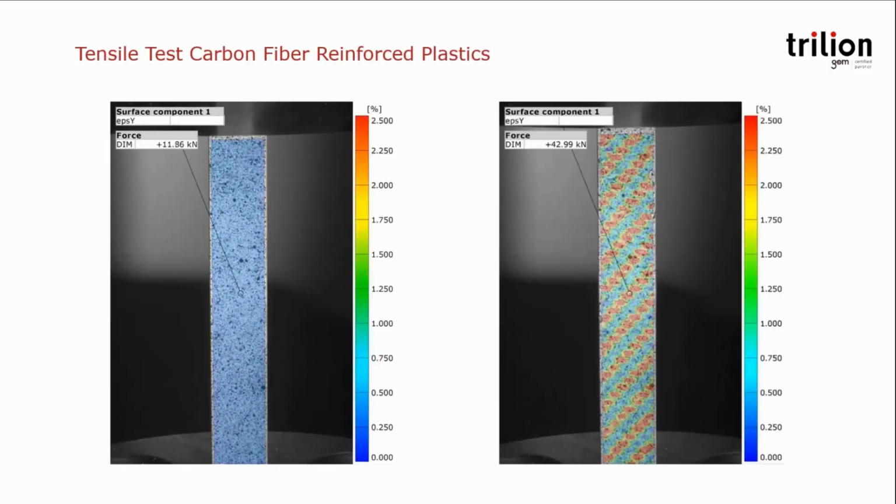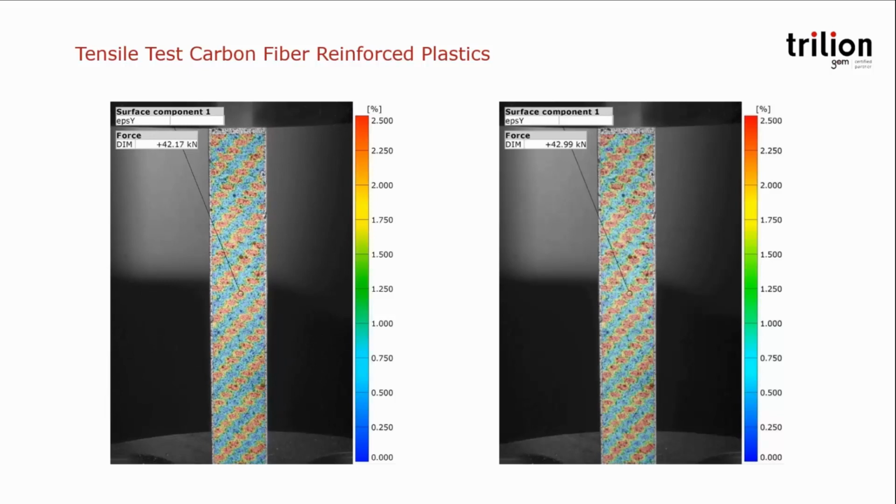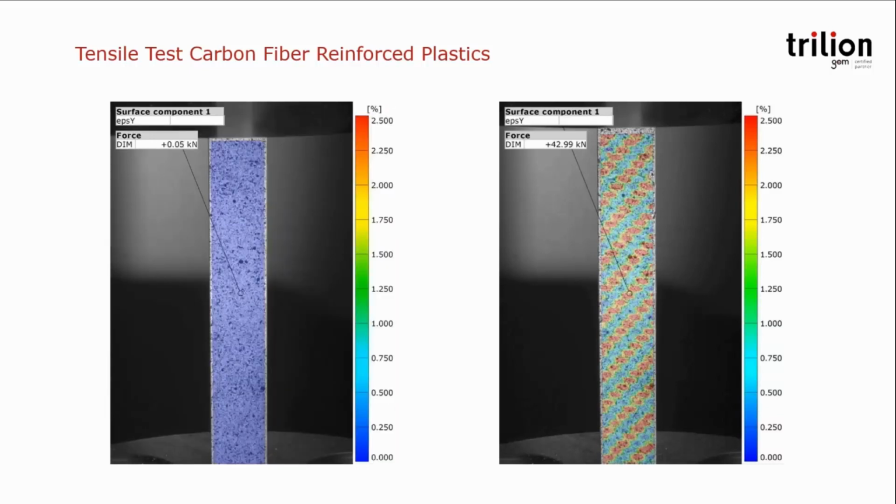In aerospace and automotive testing, we see ARAMIS being used for testing of high-performance composite materials, commonly used in structures where high strength and stiffness are required at a minimum weight. Here you can see the longitudinal strain along the surface that reveals those composite reinforcement fibers.